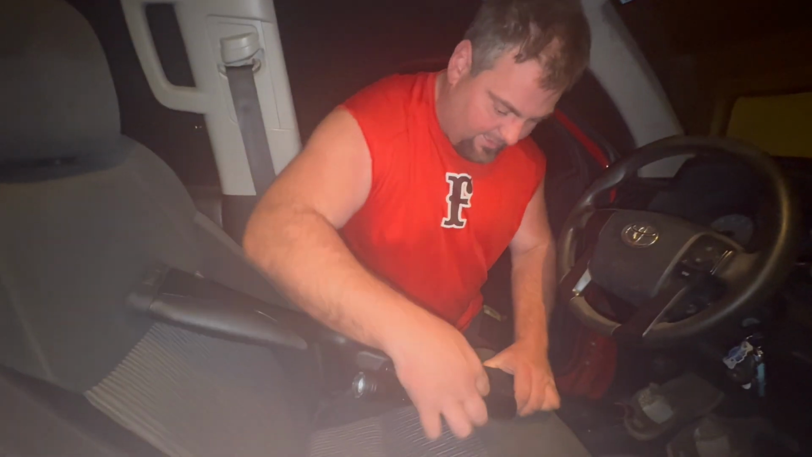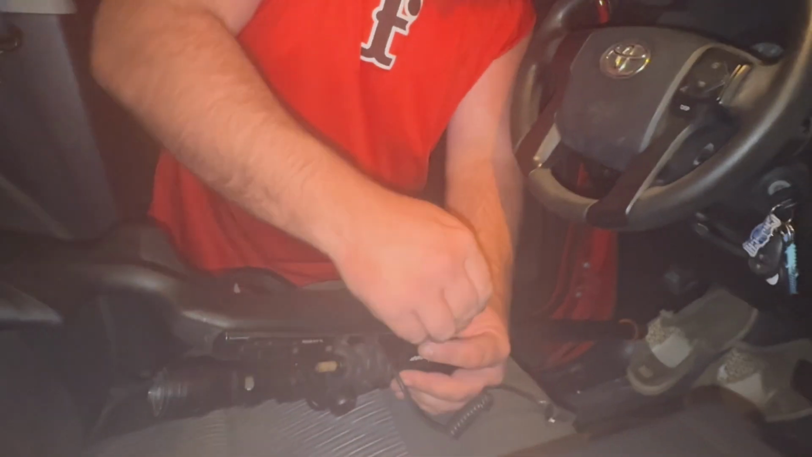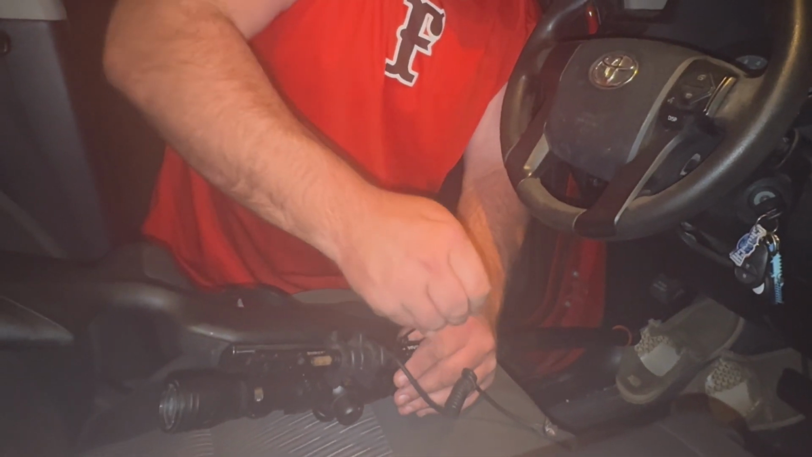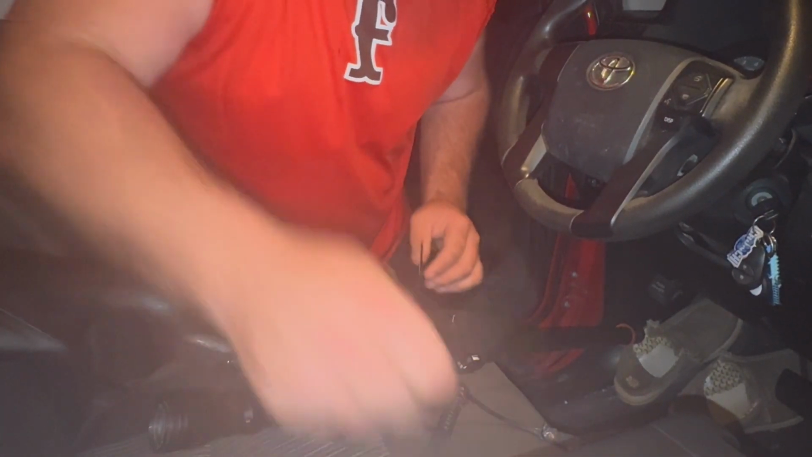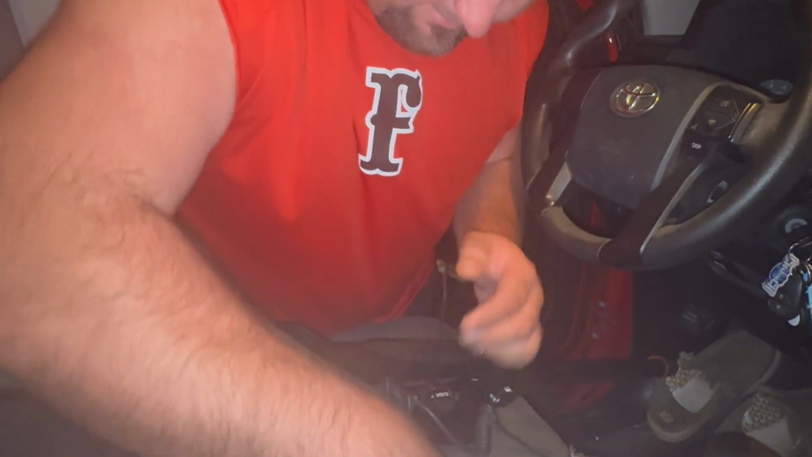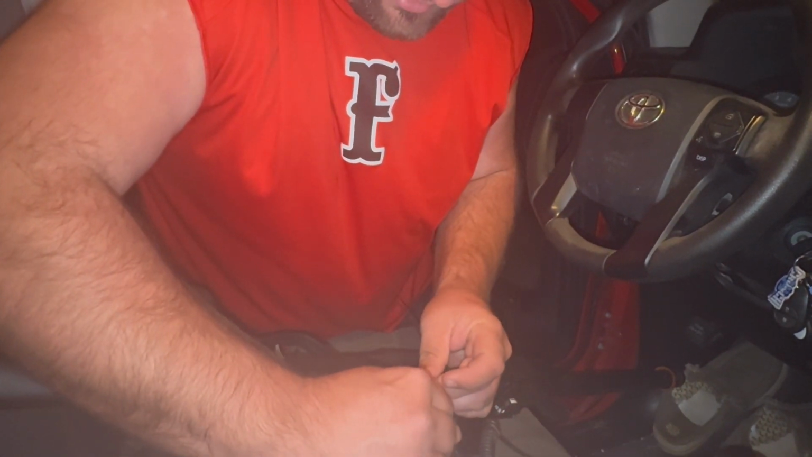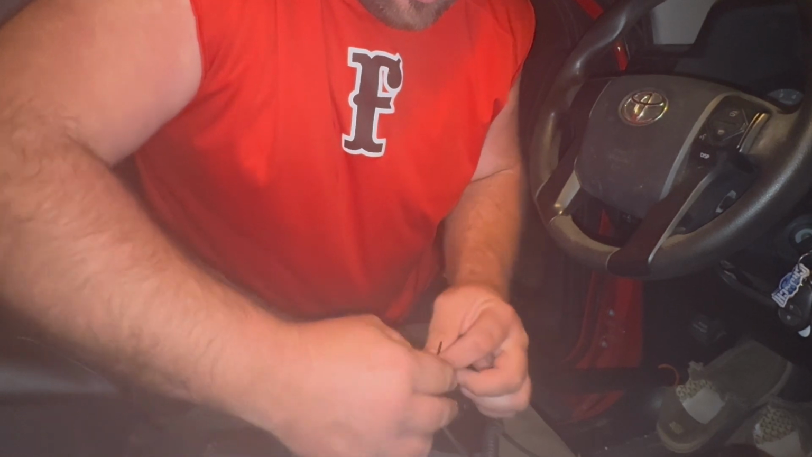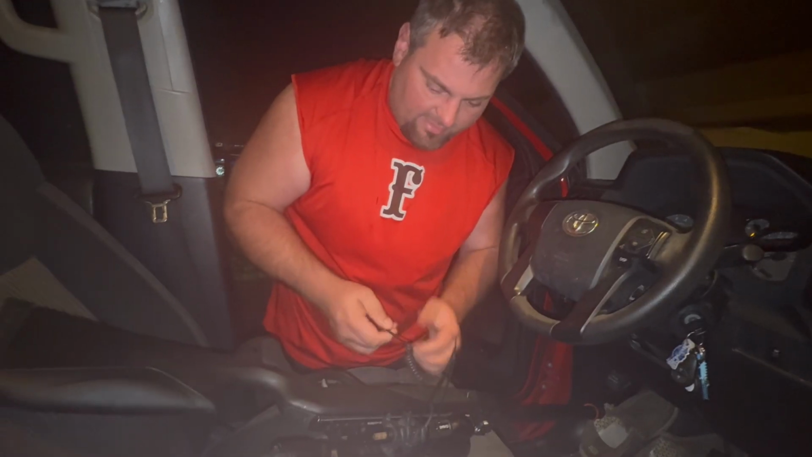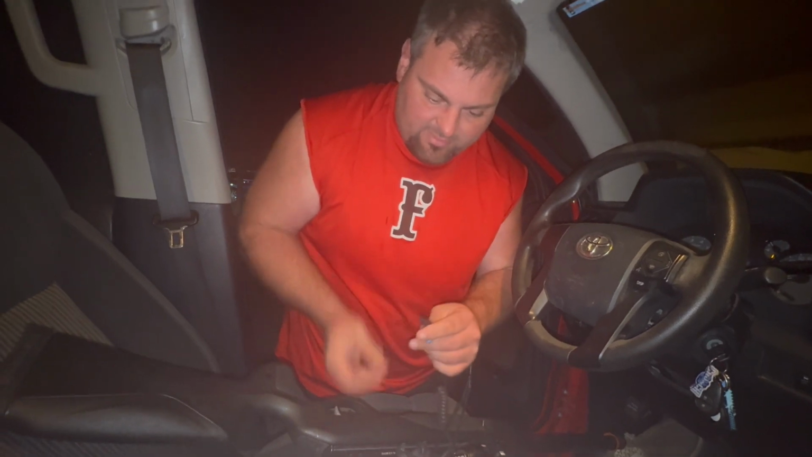I'm gonna take right here, take a zip tie, and that right there is just about as Bonifay, Florida as it gets. So we got a green light stabilized to the pellet rifle here, and I'll have this right here, which is my on and off.